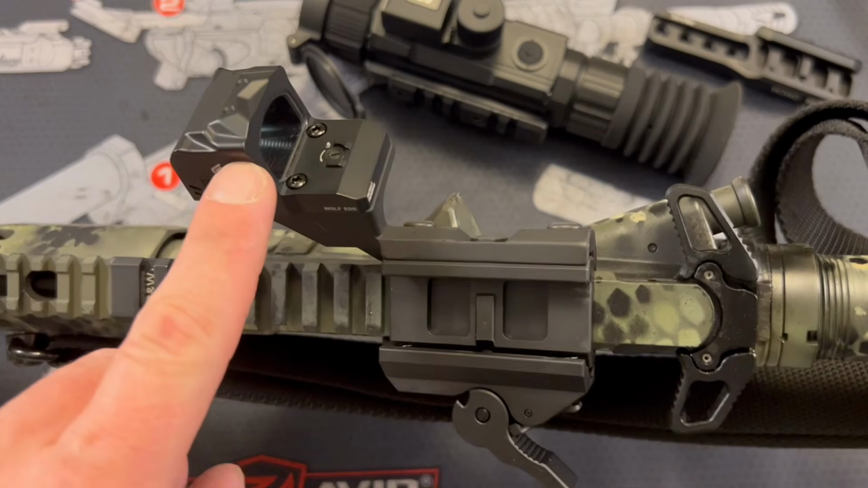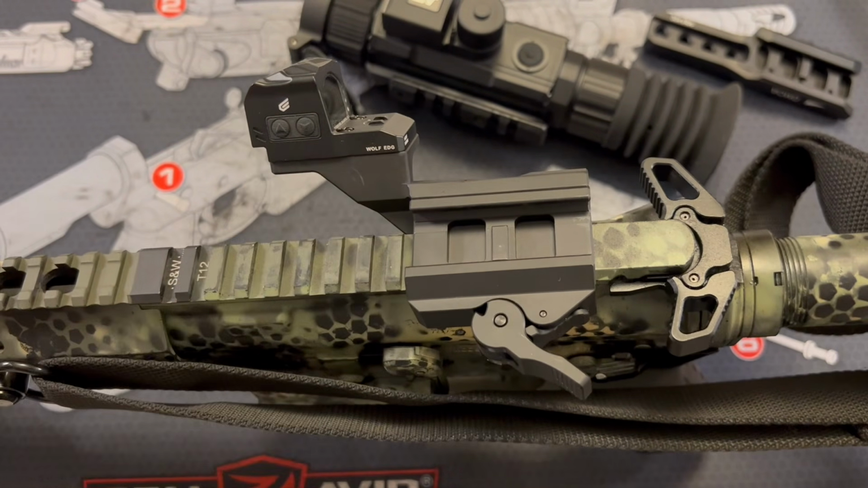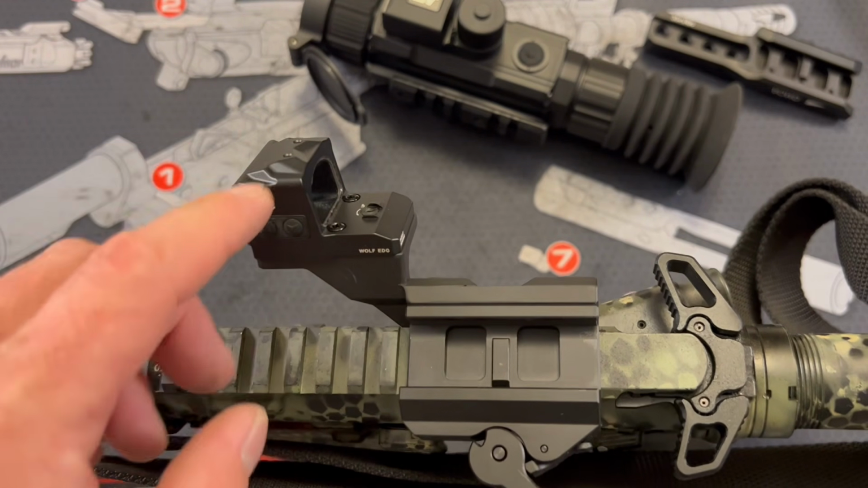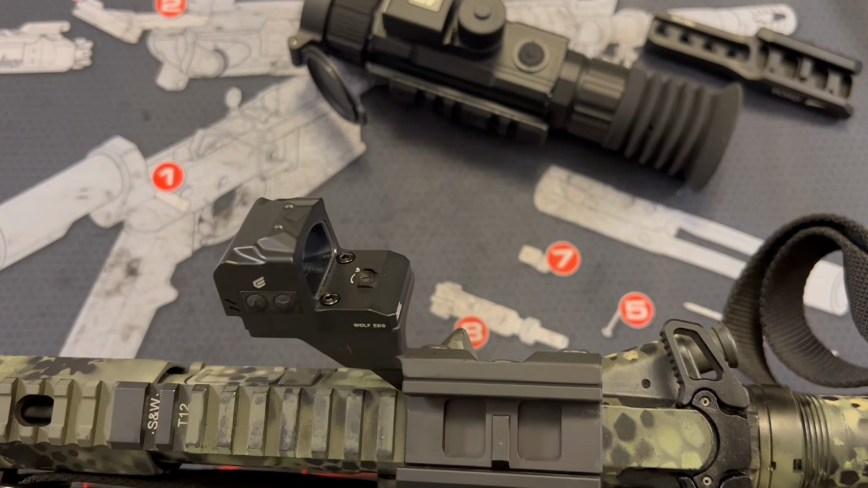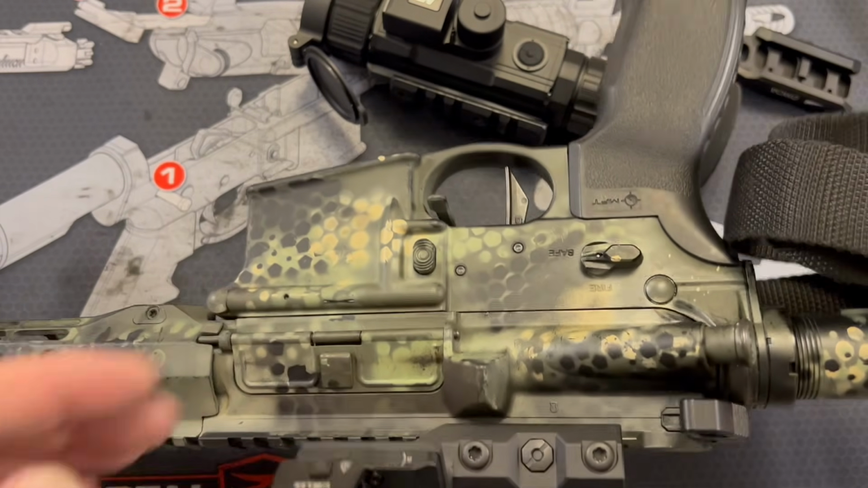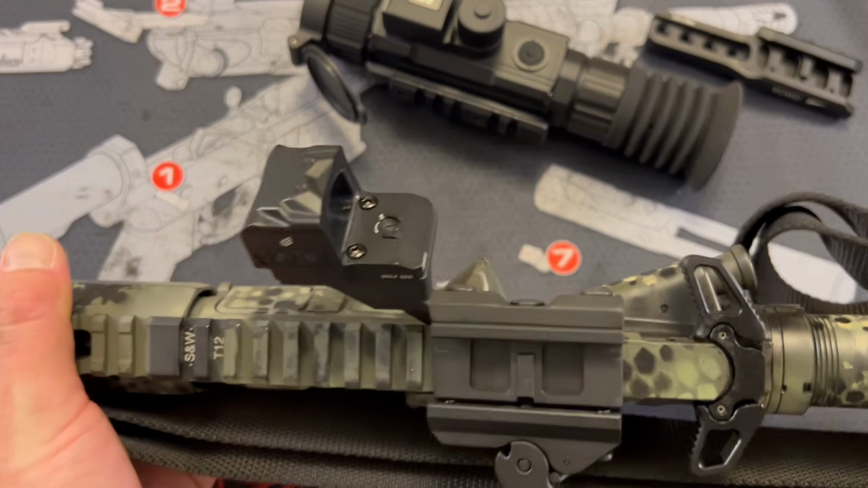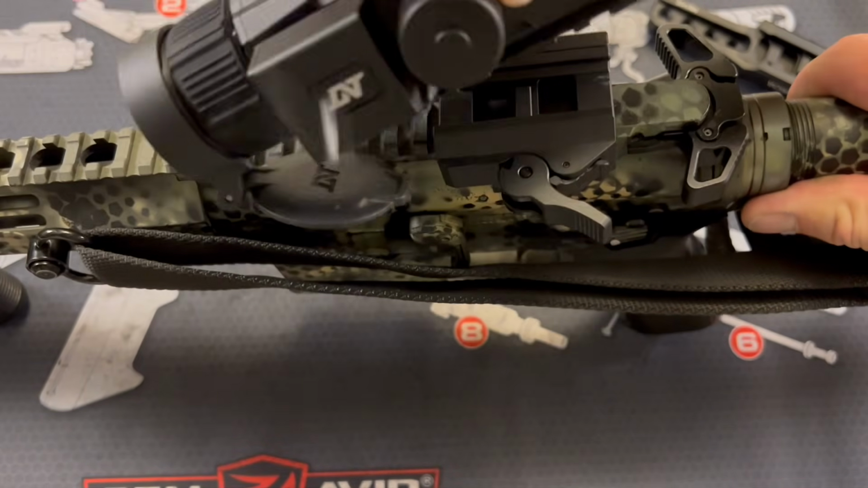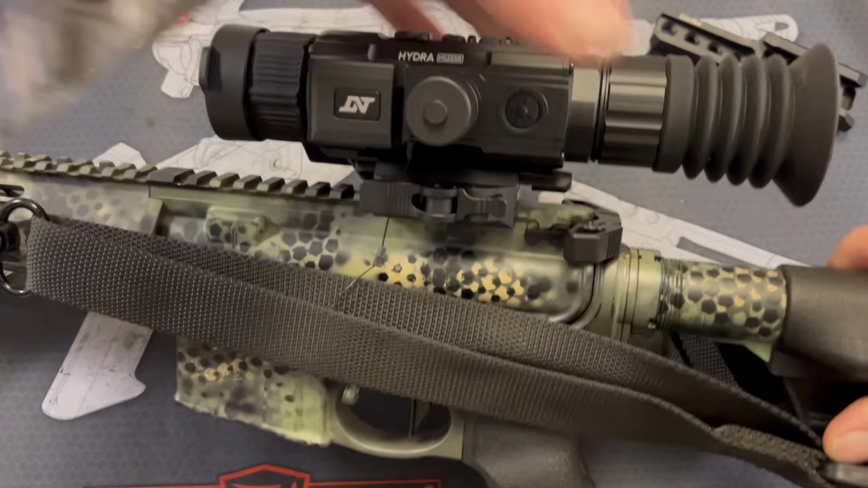And then this part is an offset red dot mount, and it is set up for the RMR footprint. Luckily, I have a ton of RMR footprint pistol red dots. So I put the Cyelee one that's an enclosed emitter dot. I actually like this one quite a bit. And it works great. I was a little bit worried that it might block my shells from ejecting. Had no issues there. And so, as you can see there, well, I can QD the thermal right off and put it right back on very easily.